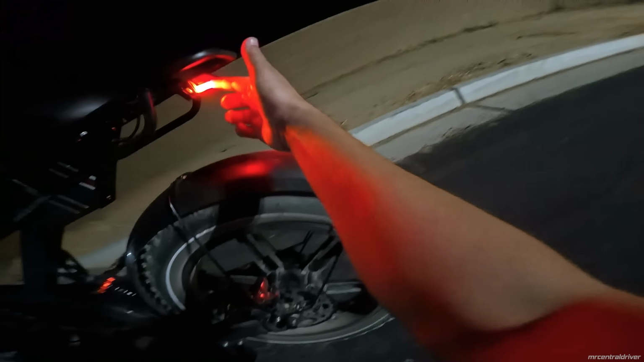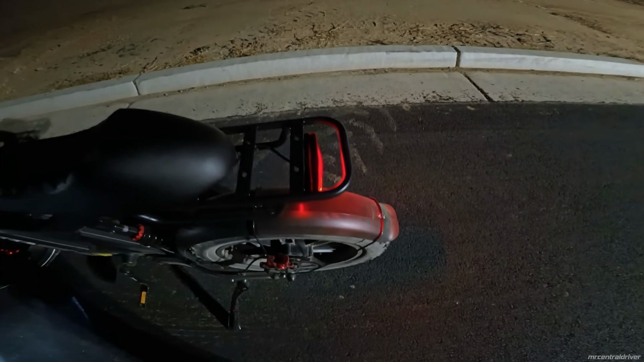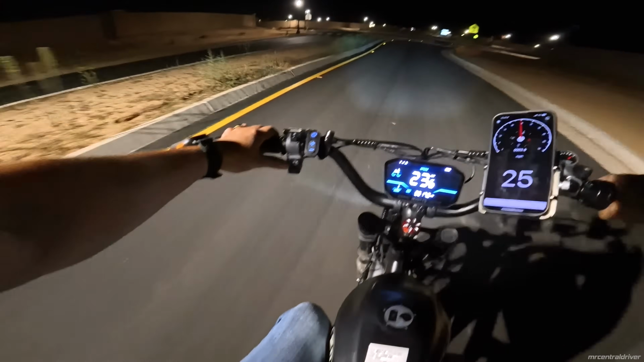So it's not just the bar on the bottom that's brightening up. It's this whole top bar. So you see that? Oh, yeah, that's nice. That's nice right there, baby. All right, cool. I'll take that. That's a solid brake light. Oh, God, let me make sure to turn off the turn signal. All right, got that.